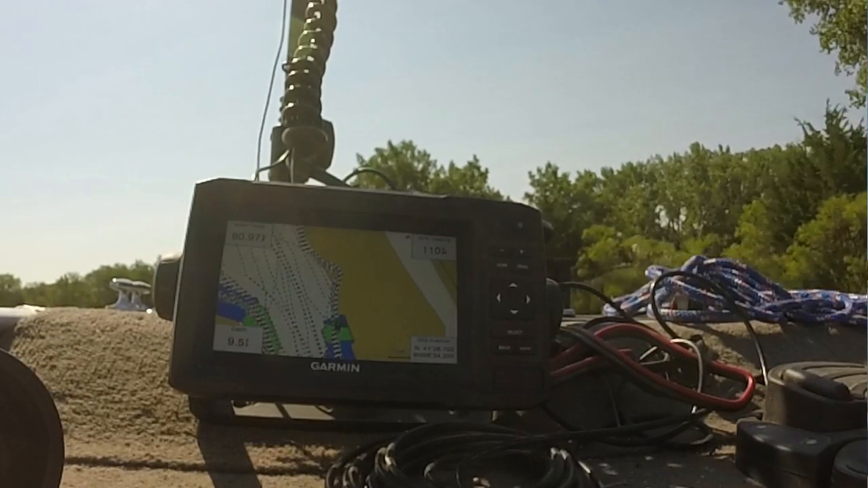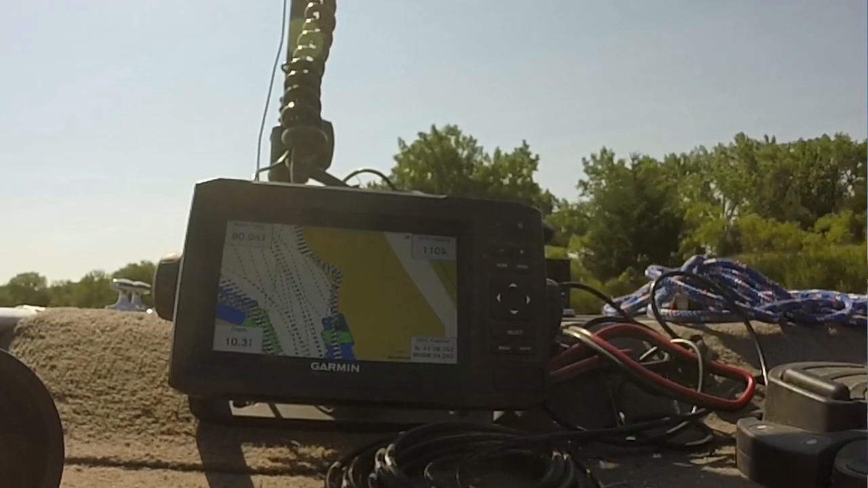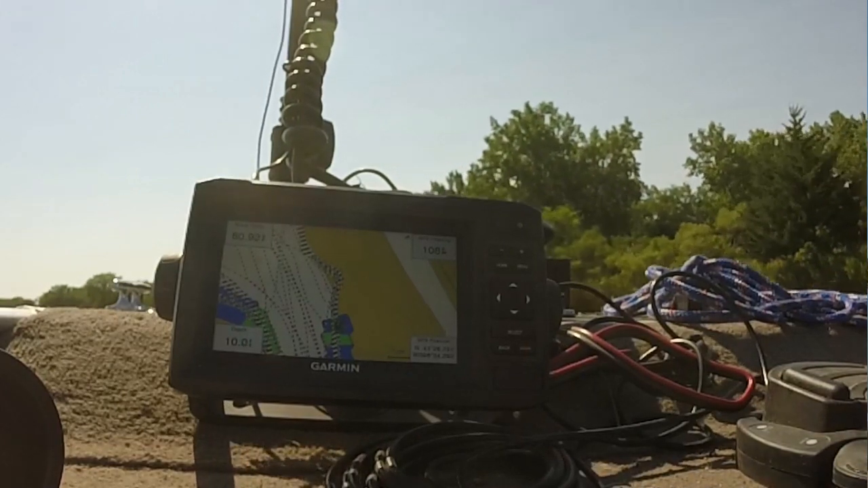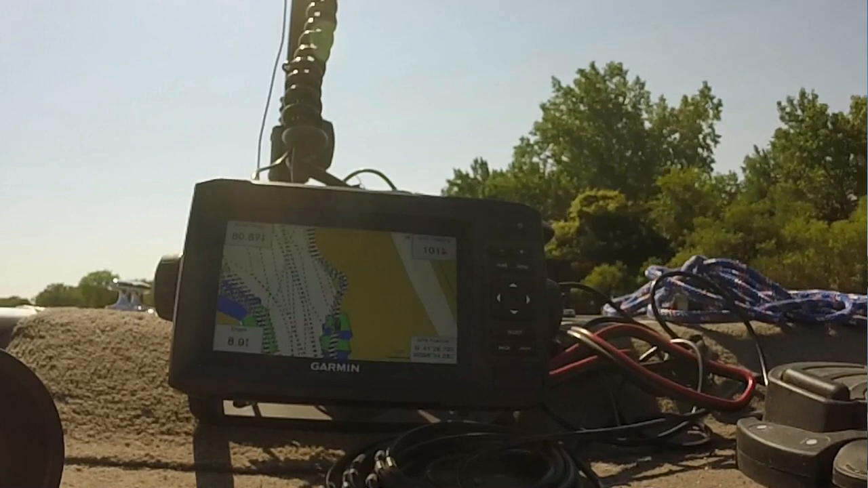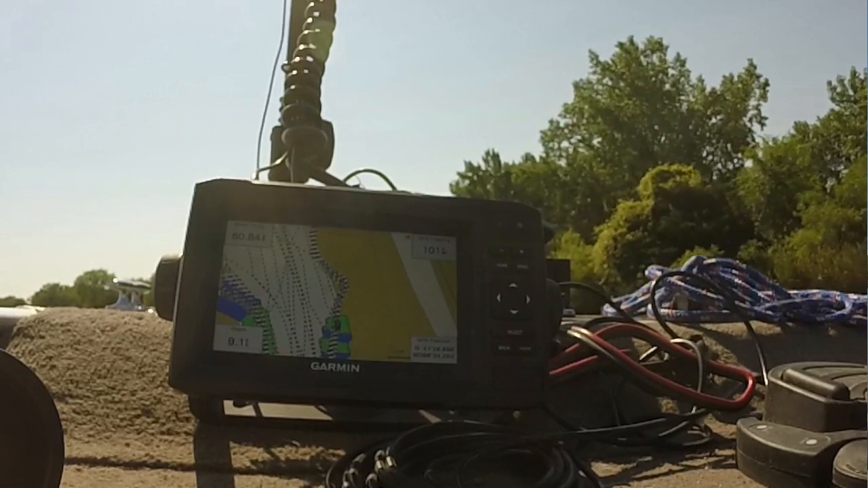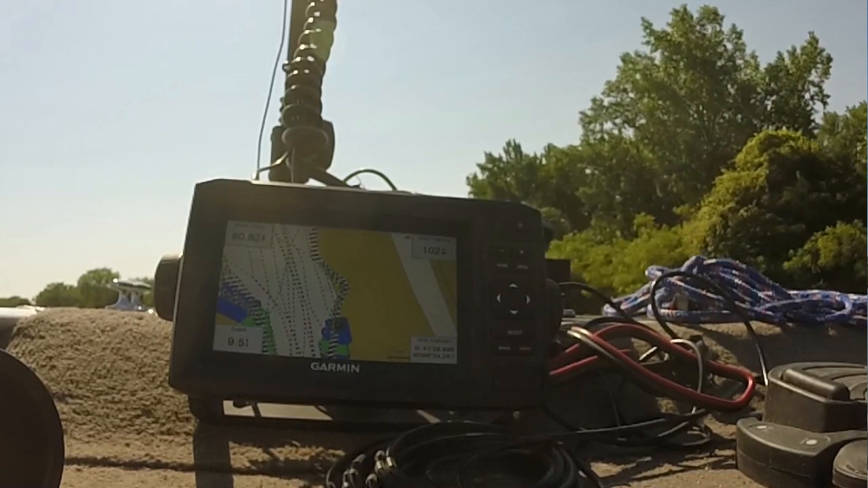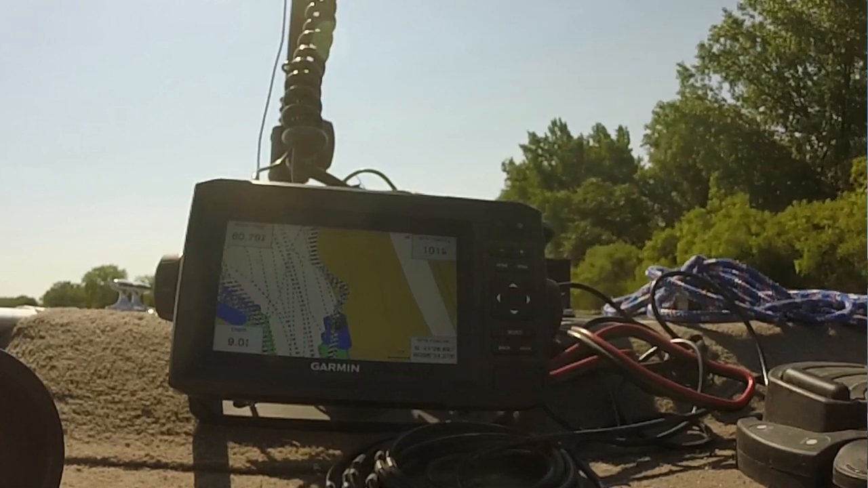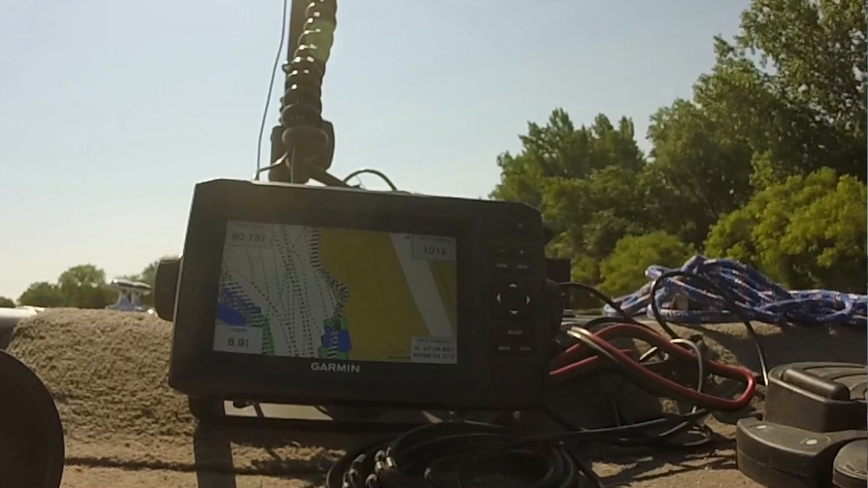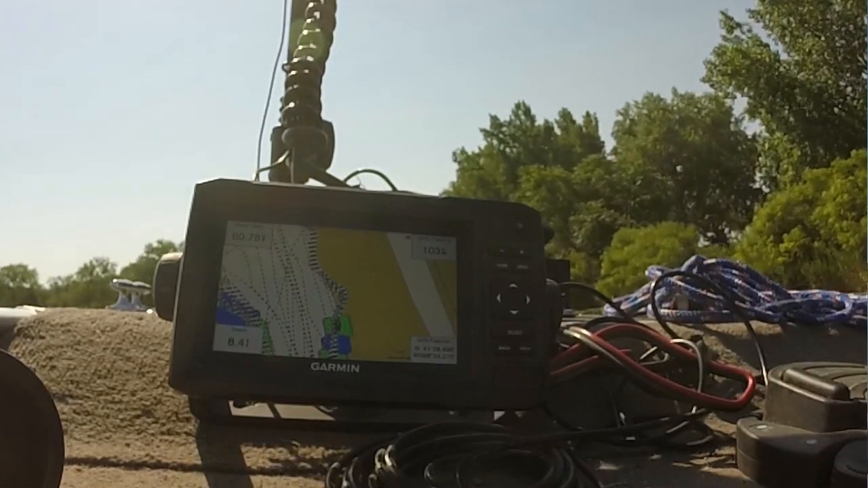Now, I mentioned I have my map color contoured, where it's blue, green, yellow, orange, red, depending on the depths. The reason I did that, mine only has the 6-inch screen. So it's sometimes a little hard to see the lines to distinguish depth, and I wanted to be able to do it at a glance and quickly.